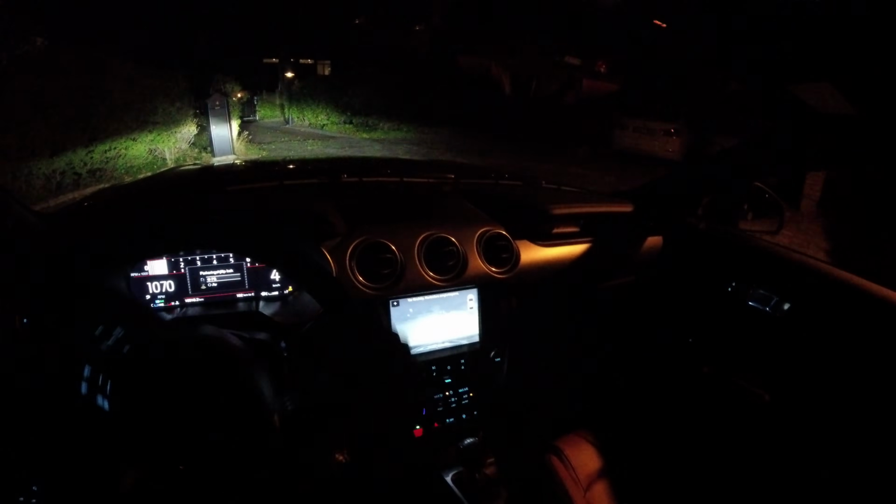Here we have a Honda Civic sitting on my road. I wonder what they're doing.